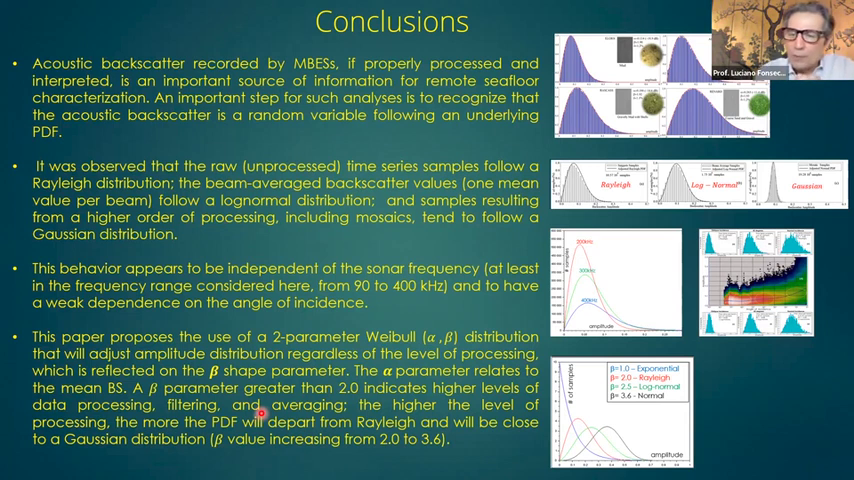So we propose a two-parameter Weibull distribution that has a center value alpha, which is related to the mean backscatter, and a beta parameter, which is a shape parameter. If it is greater than 2, it's related to the level of processing, just like here. If it is smaller than 2, it's related to the presence of high amplitude scatters.